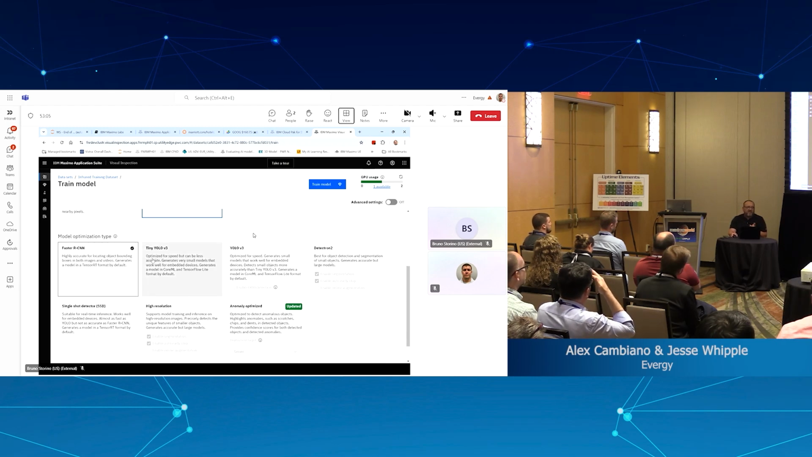So YOLO is a tool that is available there. There is even a simplified one. And it's worth trying the simplified one to see if it reaches your objectives. So you don't need to boil the ocean. Try to be conservative. Try not to make a data set of thousands of images. Work things from the bottom to the top.